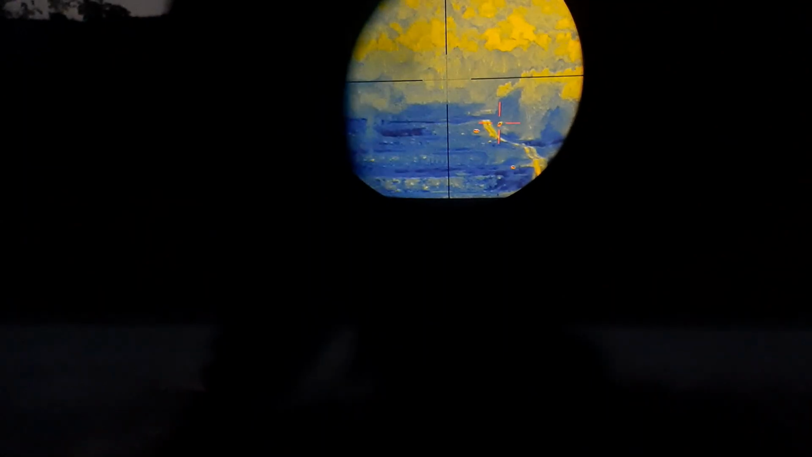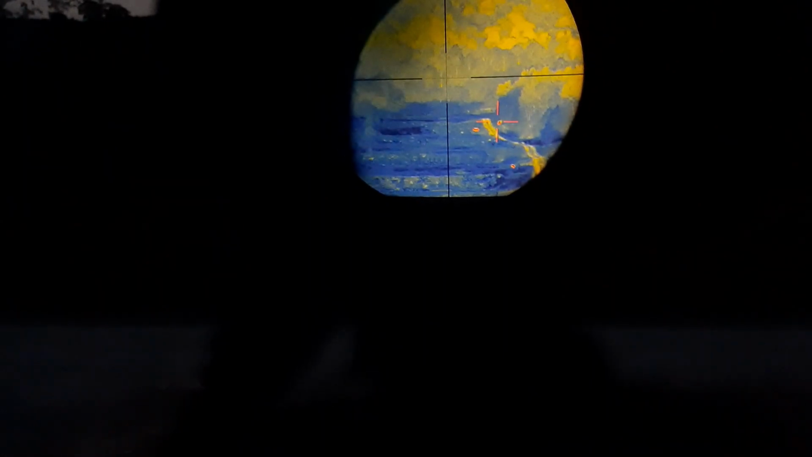You can see it's actually moving now, on the right side of the screen, lower right. You can see that red spot. You can see it's moving towards the road on the right side. See it right there on the bottom of the scope, just crossed.